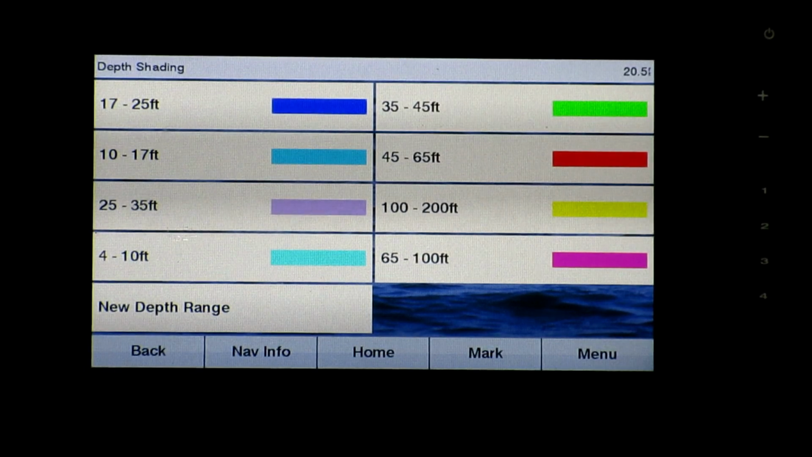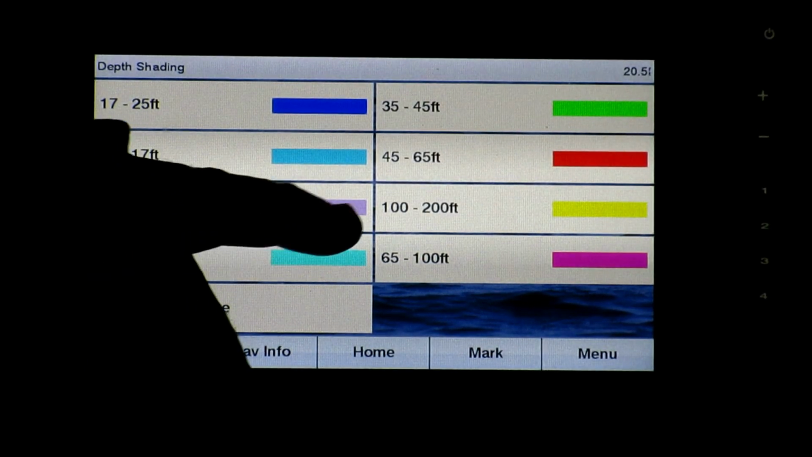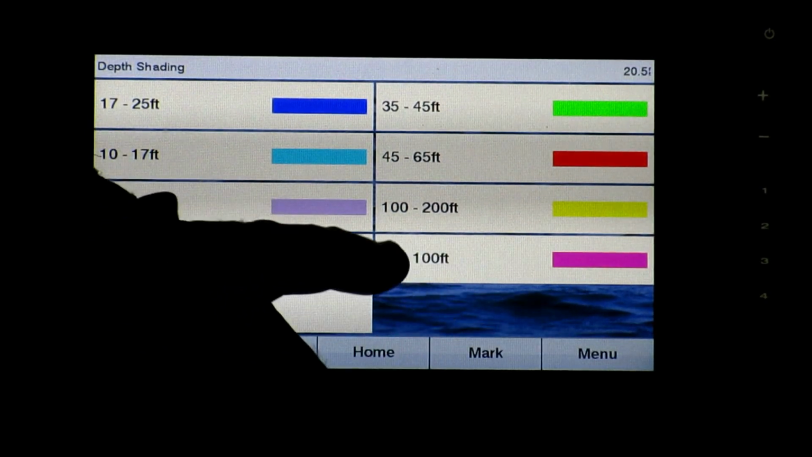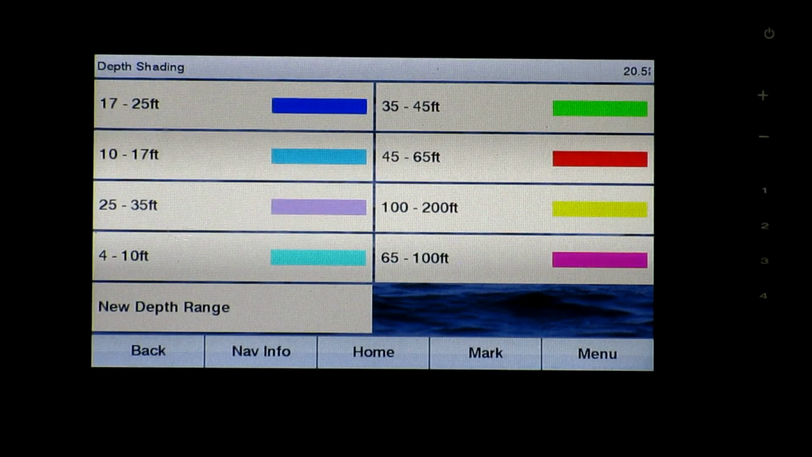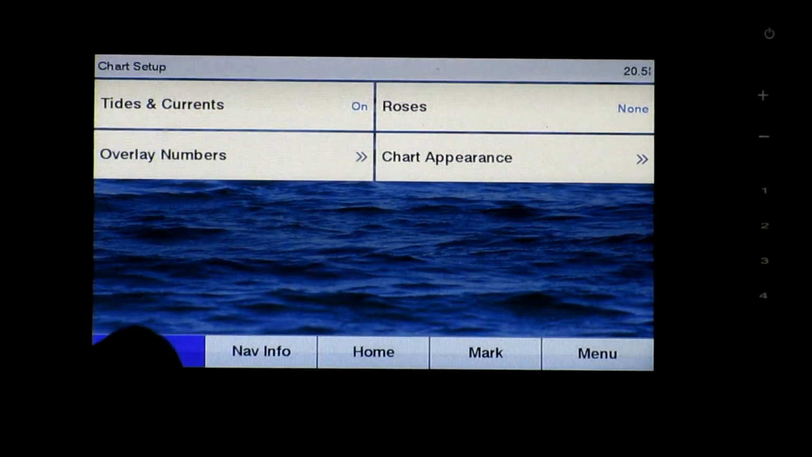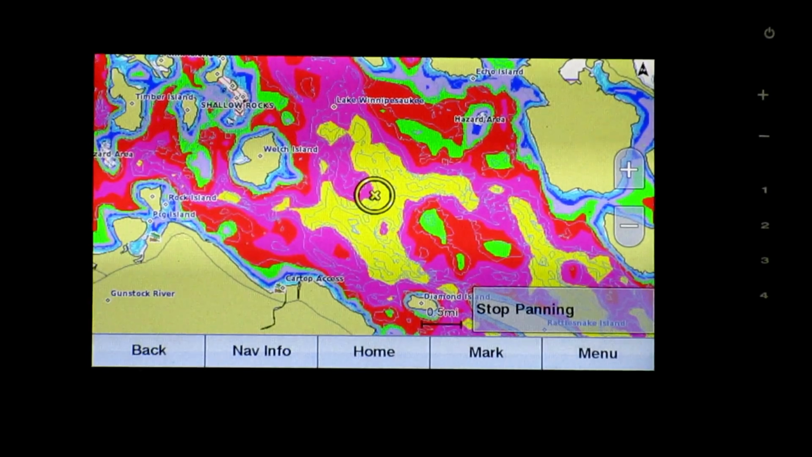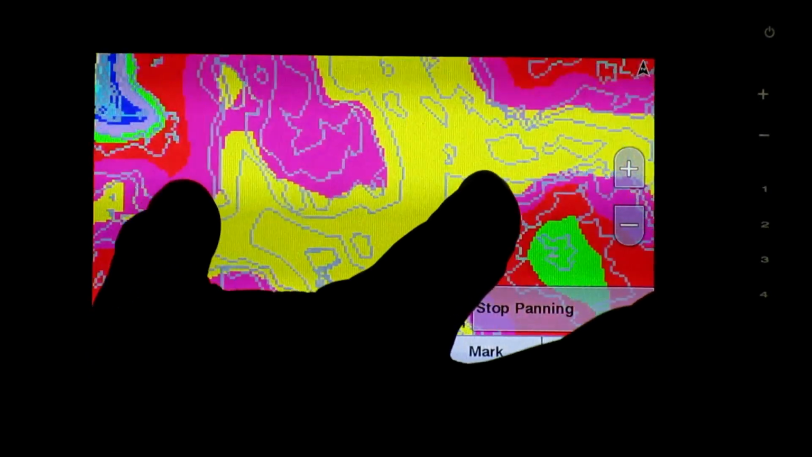That's a pretty deep lake, has some deep holes in it. This magenta color is 65 to 100 feet, and yellow is over 100 feet. So if I just back out of this, get back to the lake, you can see these yellow areas. Those are some really deep holes, a lot of lake trout.